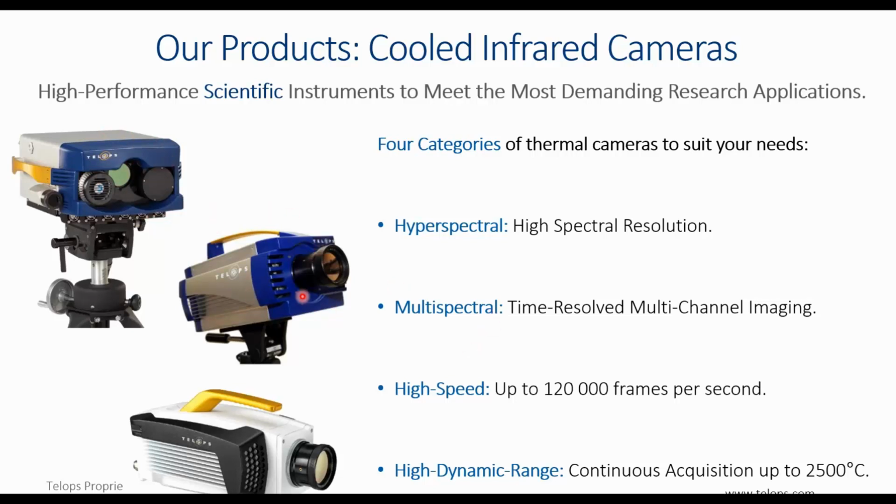These are multispectral cameras with fast rotating wheel filters here. And the broadband cameras, this one will mostly be of interest in experimental mechanics here. High-speed cameras in our fast model here with up to 120,000 frames per second. The fastest infrared camera in the market here, and it also combines high definition capabilities. And also high dynamic range categories, which allow continuous acquisition from 0 to 2,500 degrees Celsius.